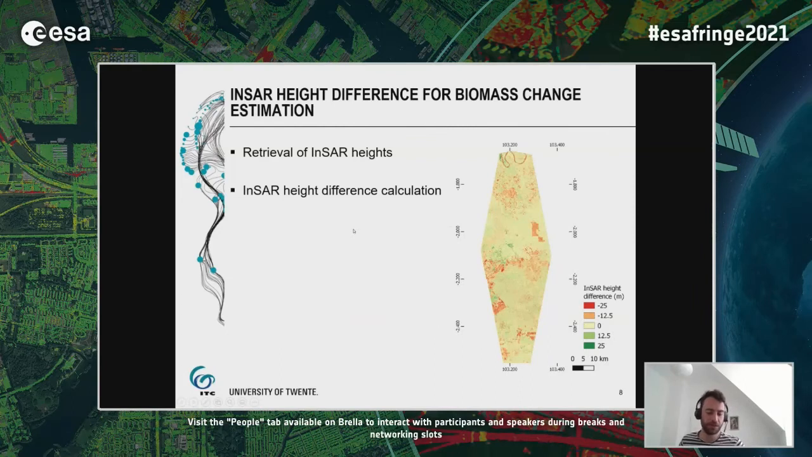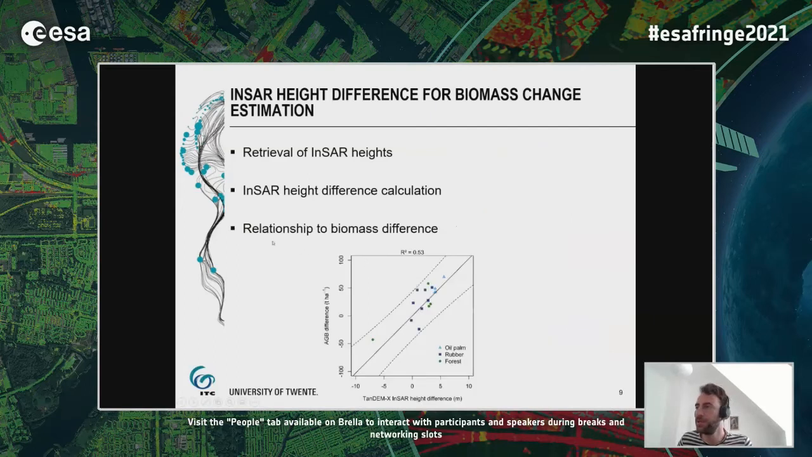But in the next step, we basically ignored these penetration effects and simply calculated the differences between the two TanDEM-X acquisitions and InSAR heights, which you can see here. In the next step, we related these TanDEM-X InSAR height differences to the biomass differences estimated in the field.